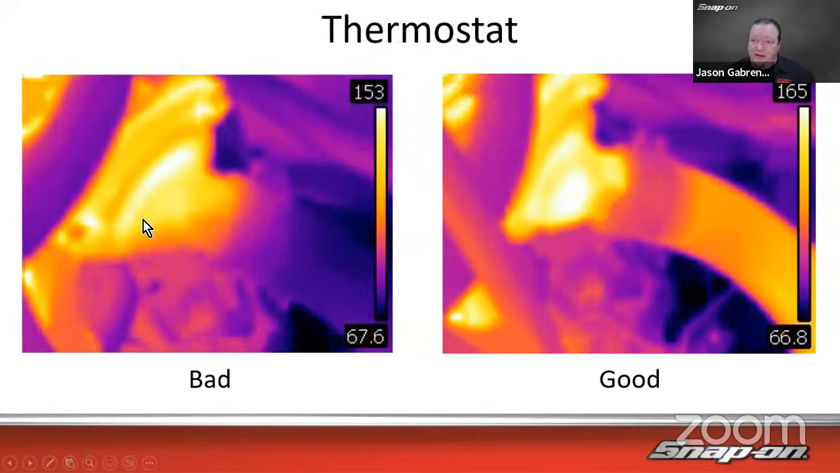Thermostat, same deal, right? Here's a thermostat that's not opening, whether or not it was at the right temperature, 153 degrees, not sure. That's just on the housing anyway. But you can see the hose is cold and the housing is warm. And then over here, we can see where the housing is open, it's very warm. And then the coolant is flowing through that hose.